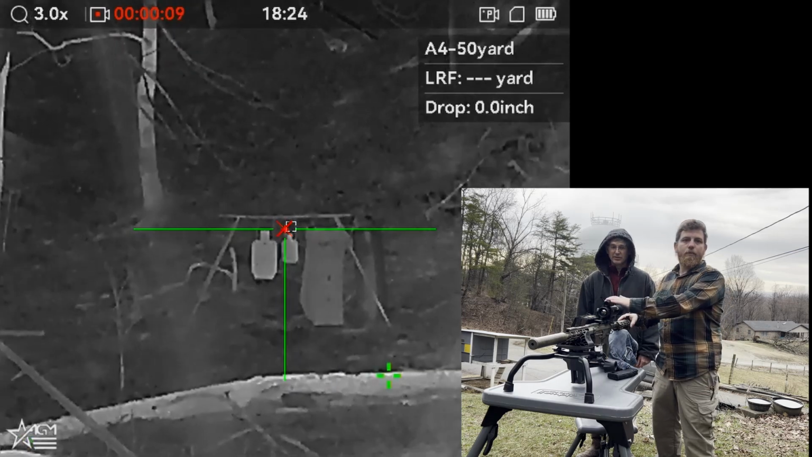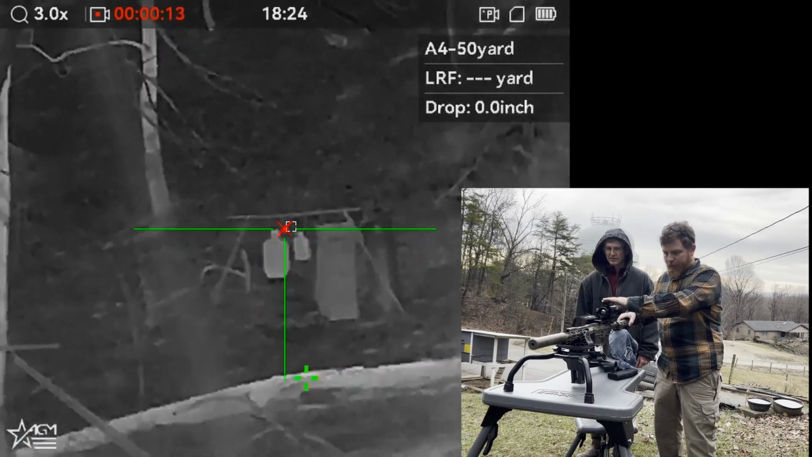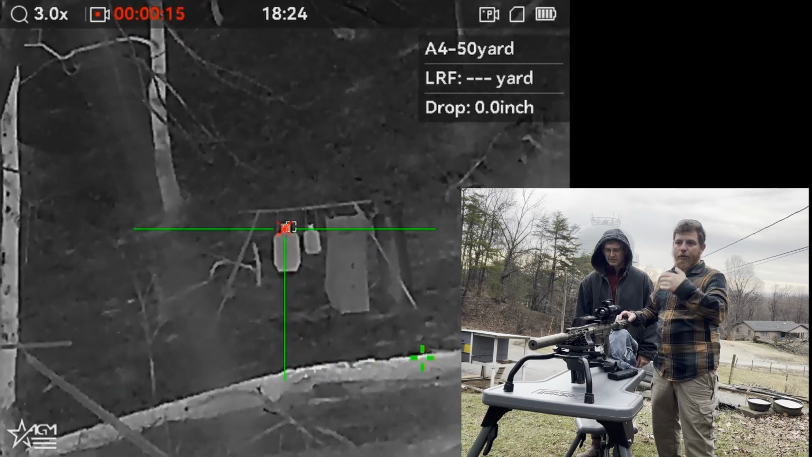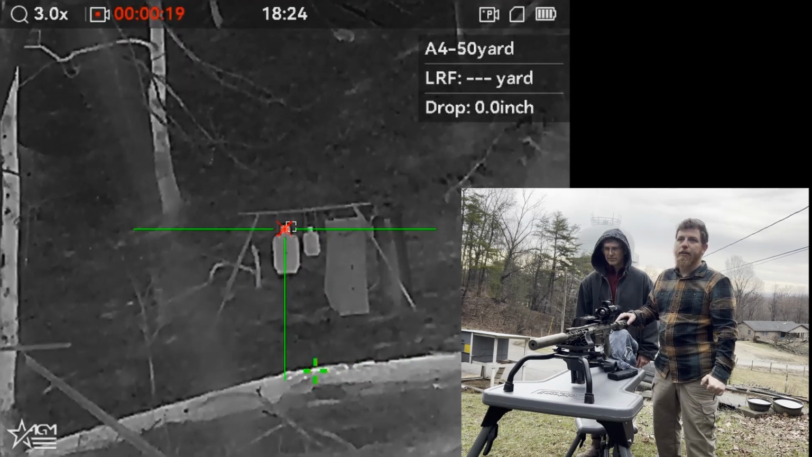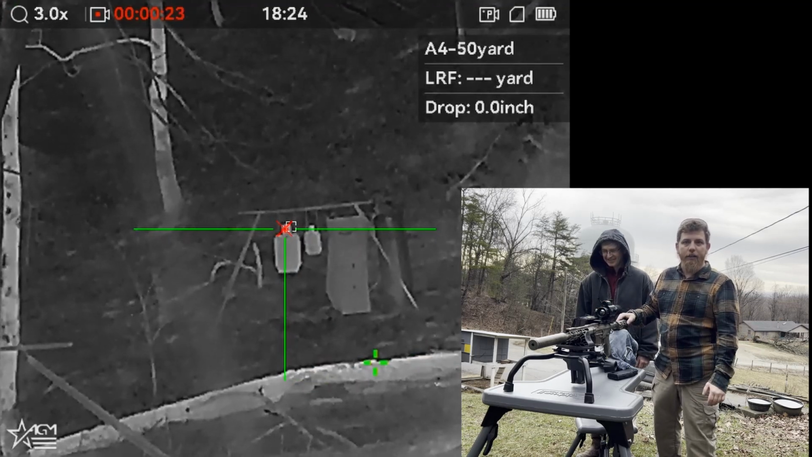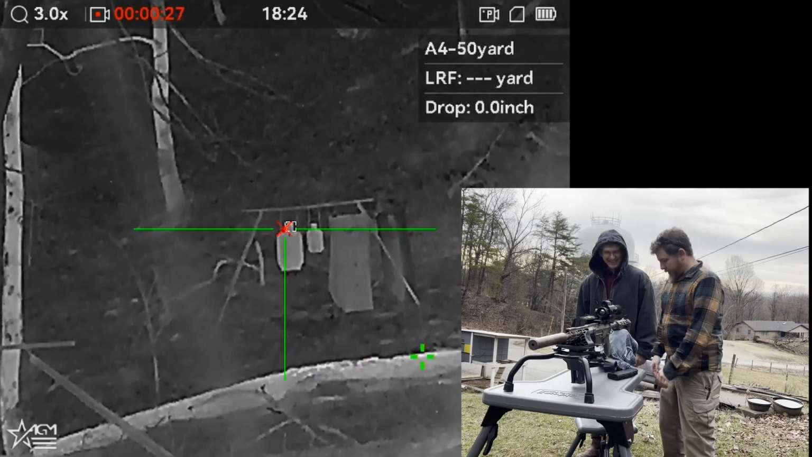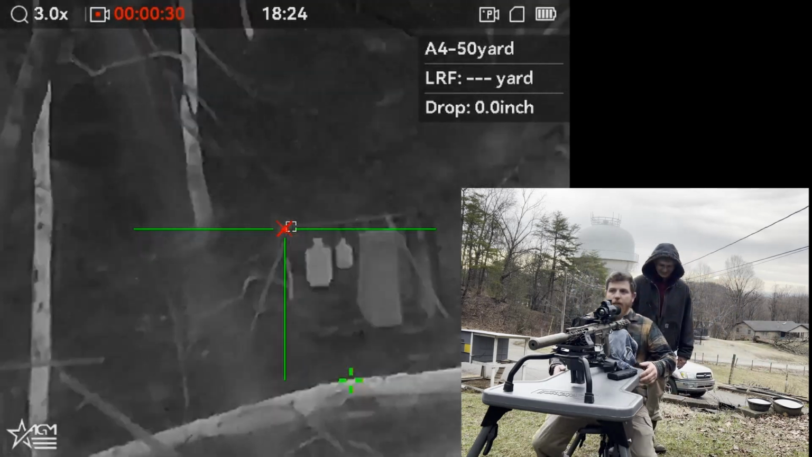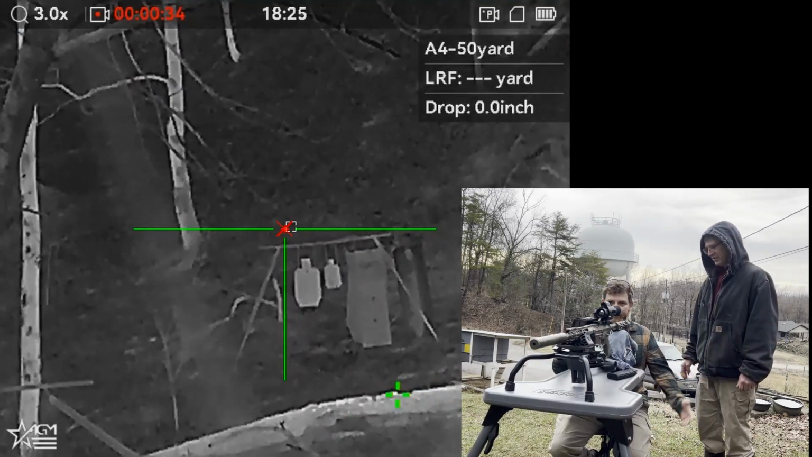Yeah. So we've had a lot of trouble. It's raining. This thing is water resistant, which is good. It's too dark for the chronograph to pick up shots. My shot camera down at the target has quit working, and I forgot the microphones because I'm high on painkillers. So it's one of those days. I'm not going to wear hearing protection. It's suppressed, so it should be fine.